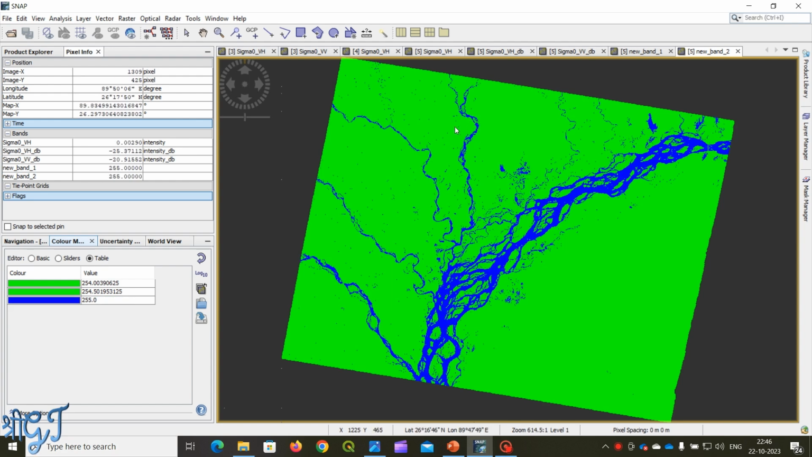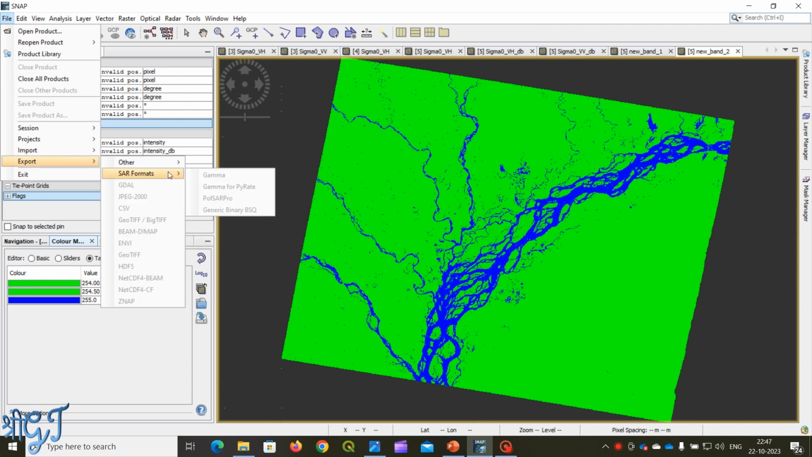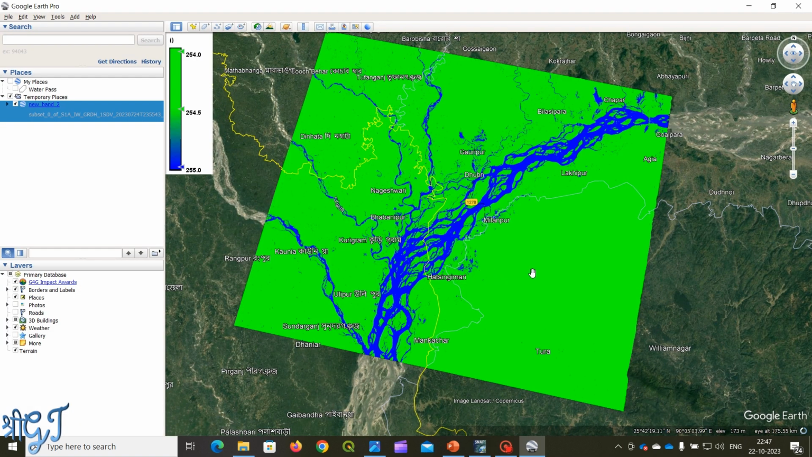We can also export this image as a KMZ file for Google Earth Pro. Go to Export, SAR data format, Other, KMZ. Give the location.